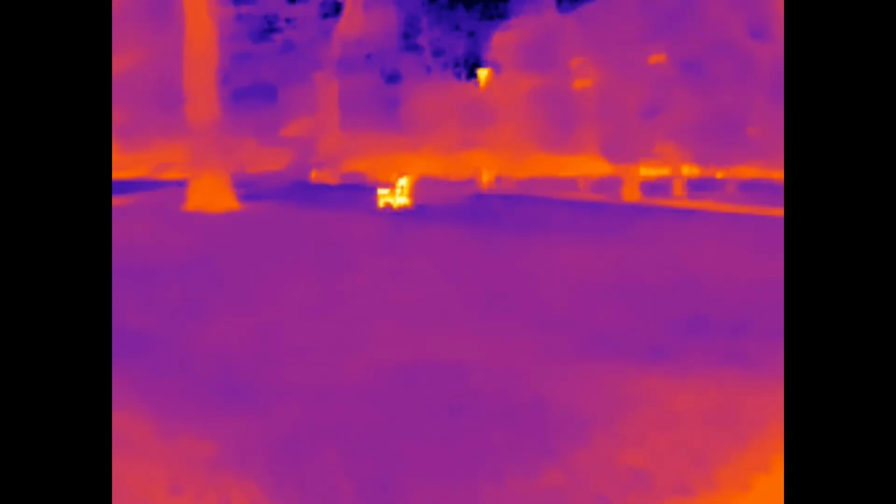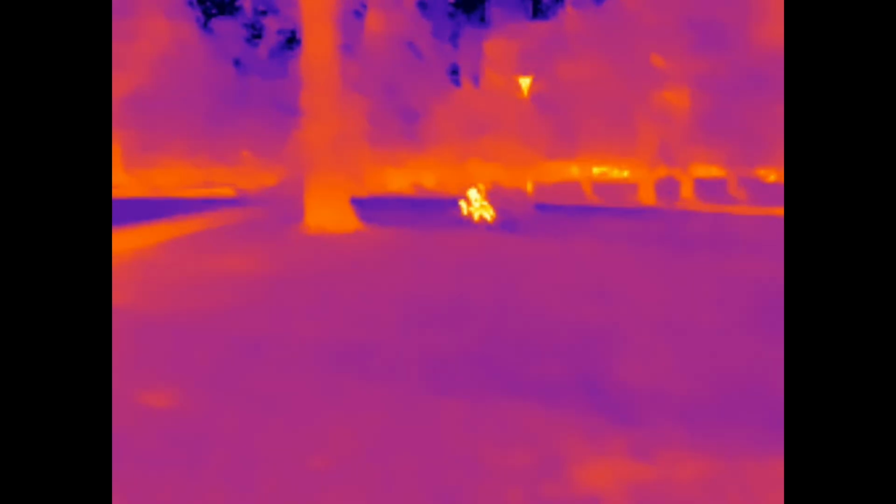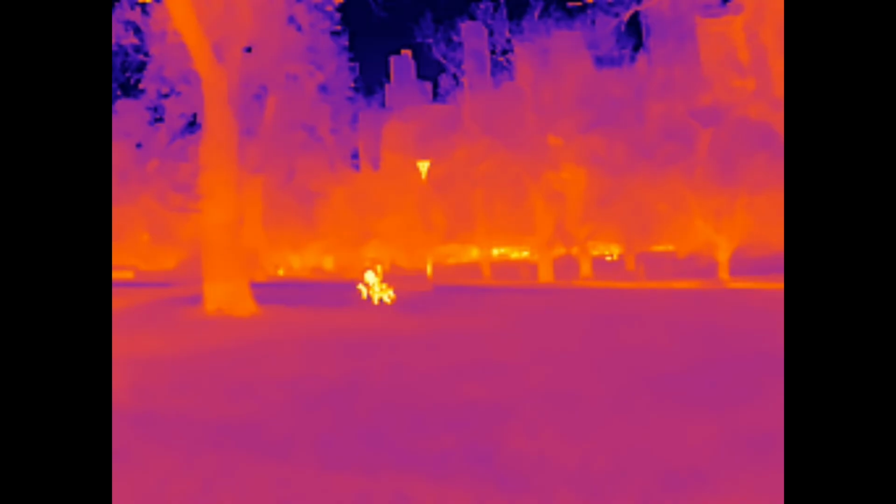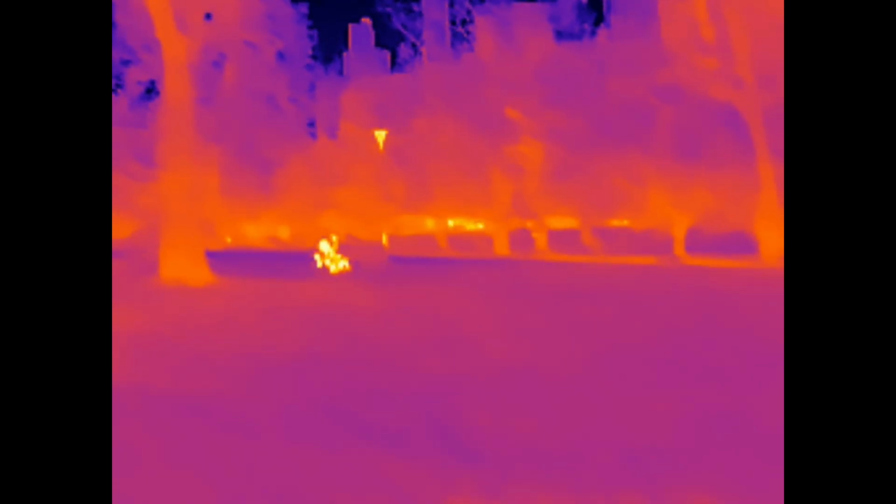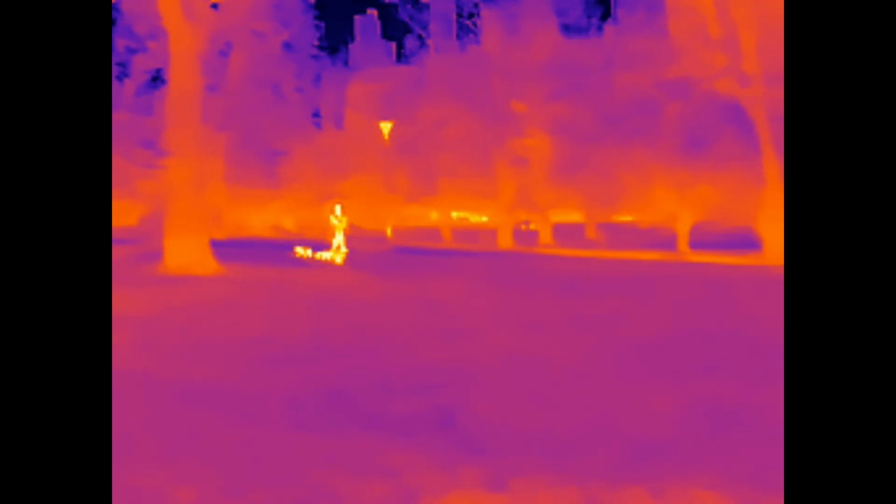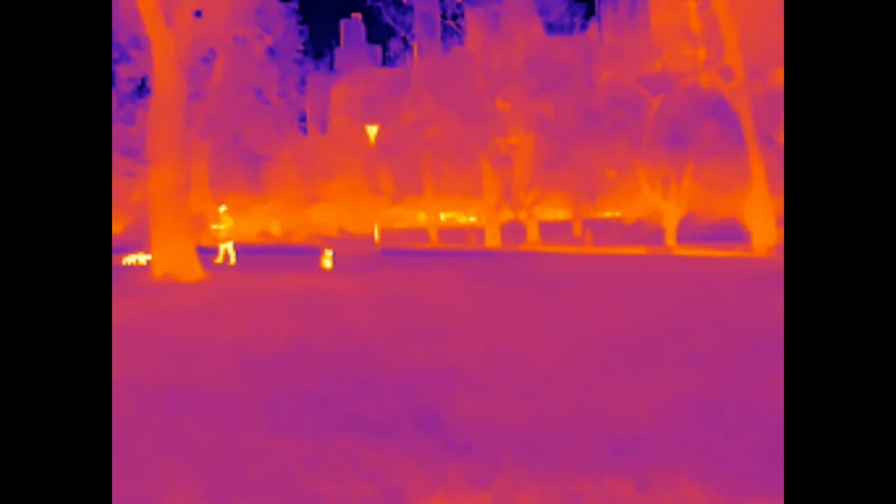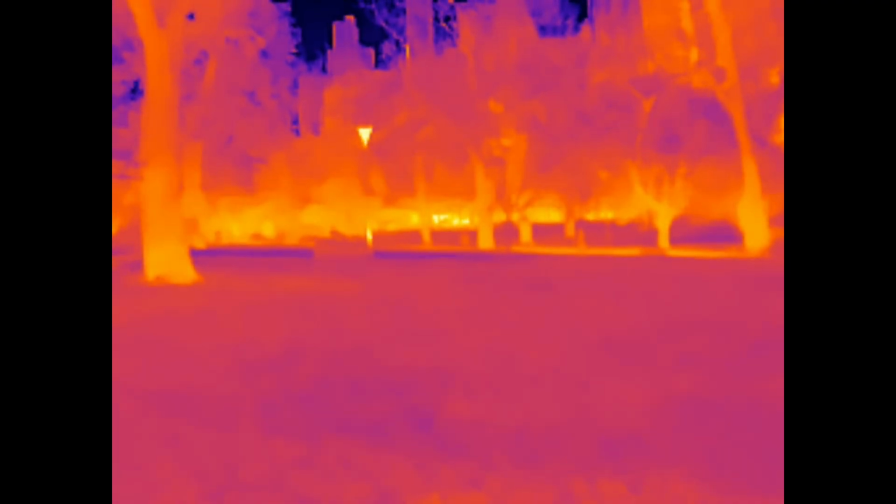Yeah, if you look all the way in the back, that's probably where the cars are moving, right in the back. I don't know how many meters that would be, maybe 50 meters, and you can still sort of see what's happening. People walking across the field as well.